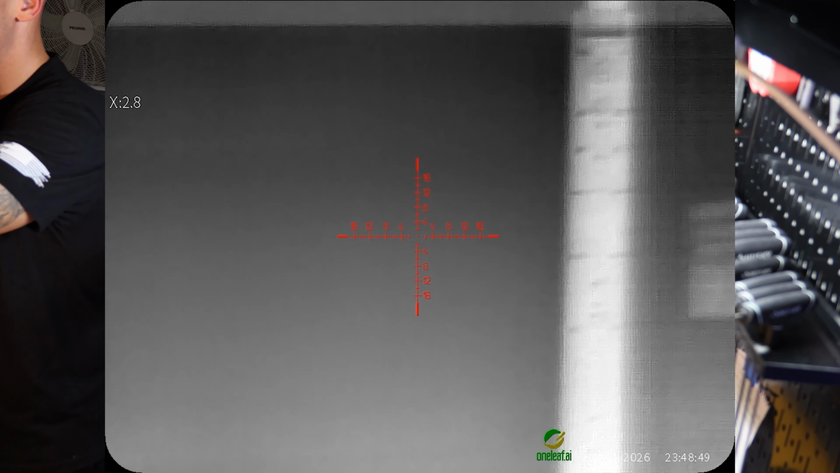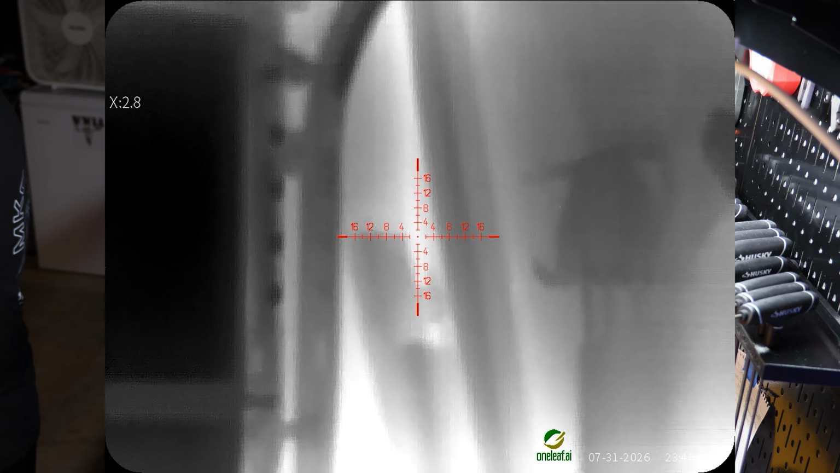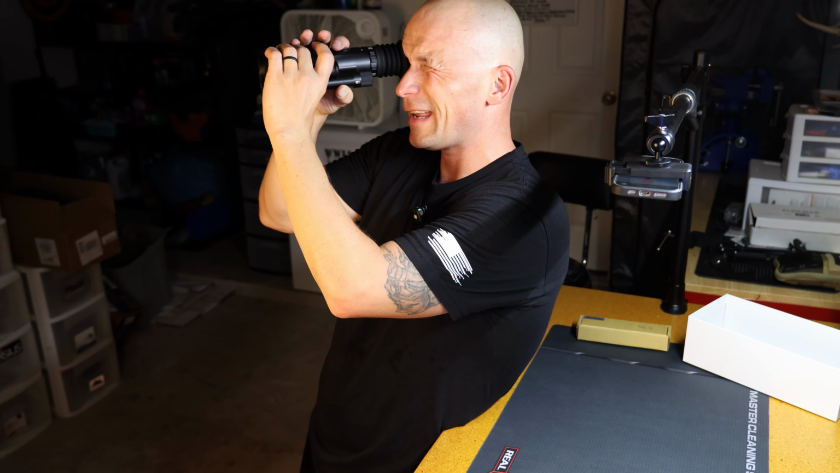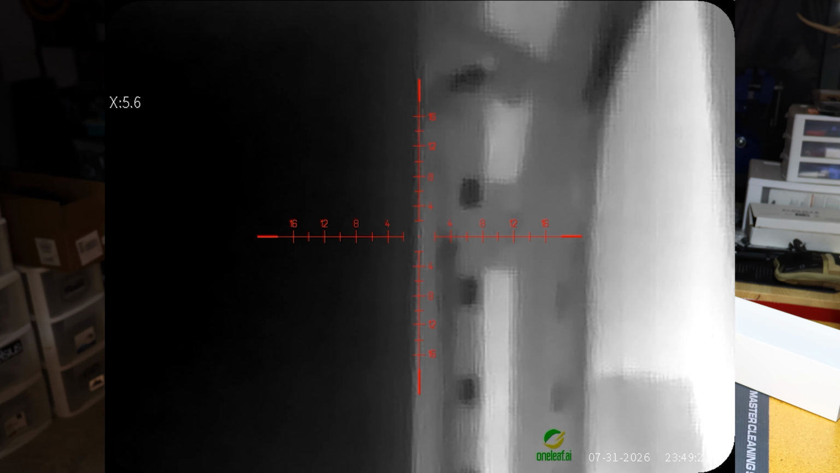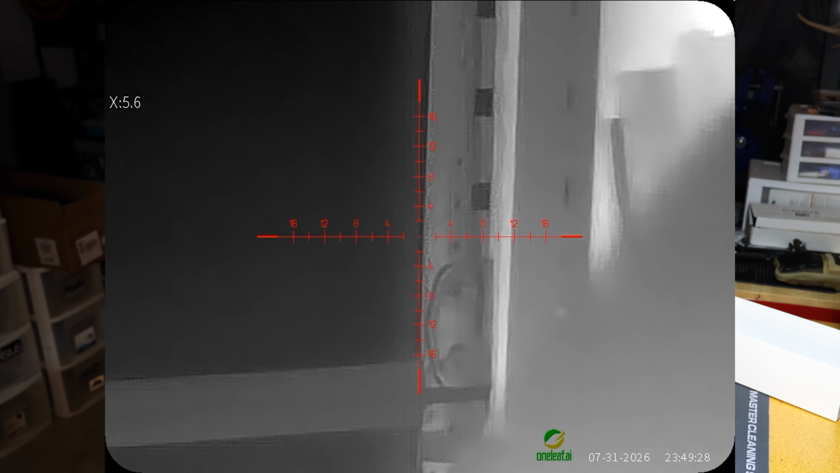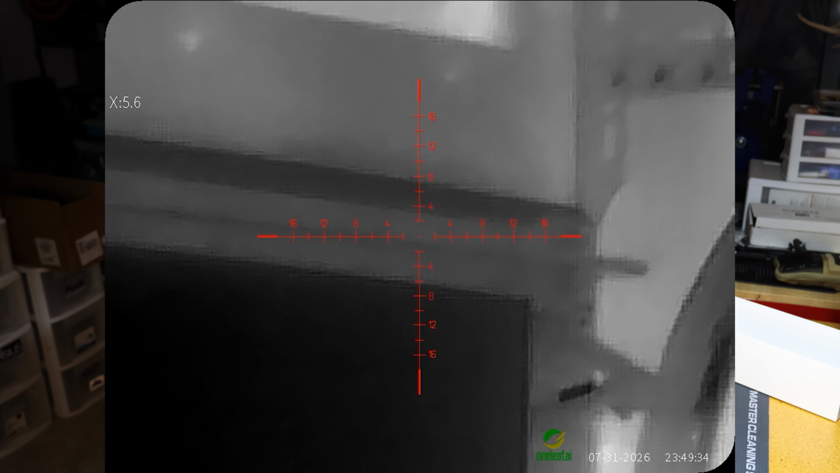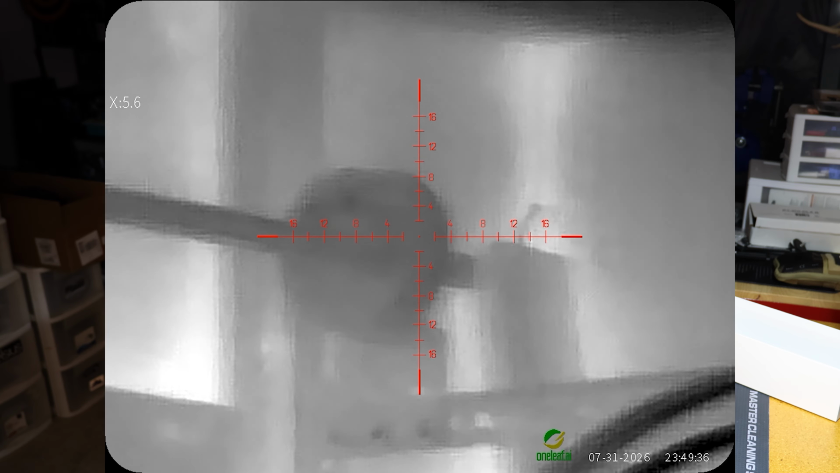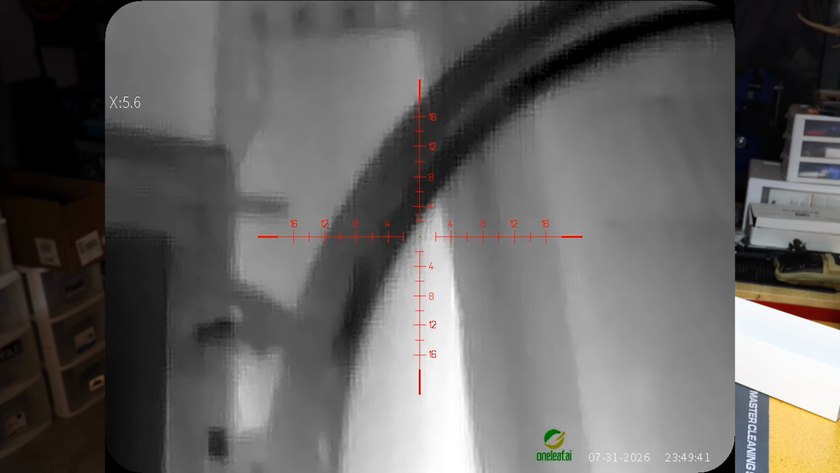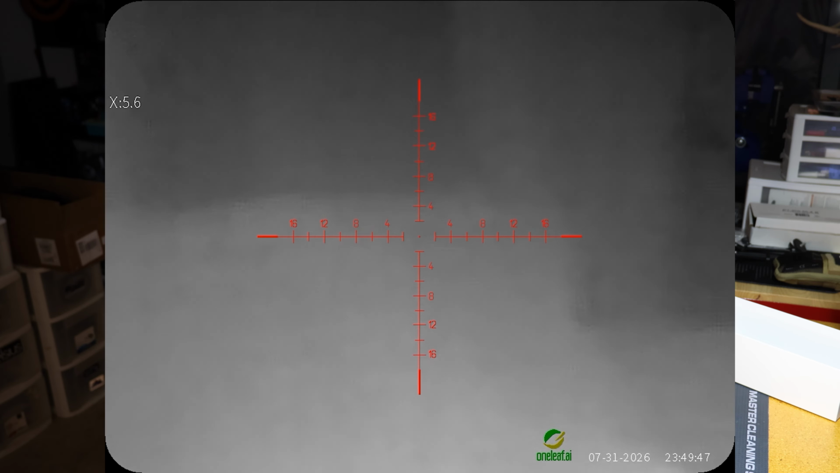So here is my garage, and again, this is the 50 millimeter currently on the thermal. Up at the front bevel here, you can fine tune what you're looking at. For example, those are my garage rails where my garage door slides up, and look at the detail on here. It probably won't transfer over very well once I download the image, but through the optic, it is very crisp, just a lot of detail. If I had the 30 millimeter on here, it'd probably be a little bit better.